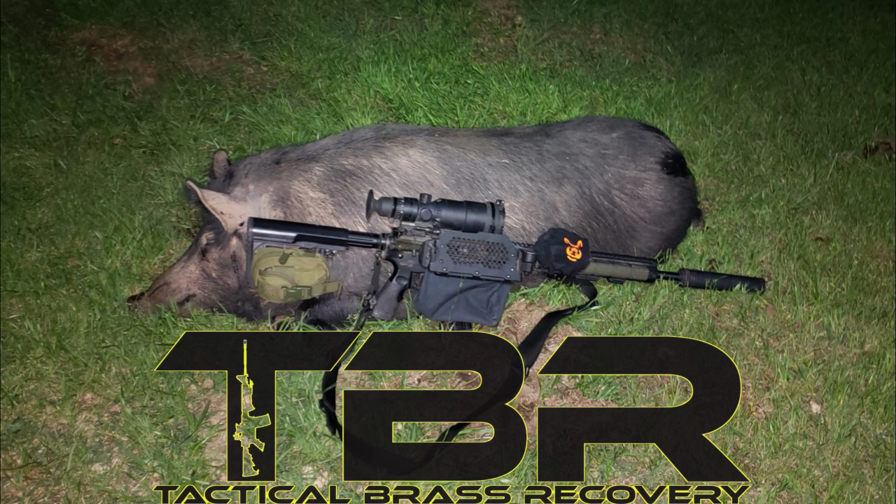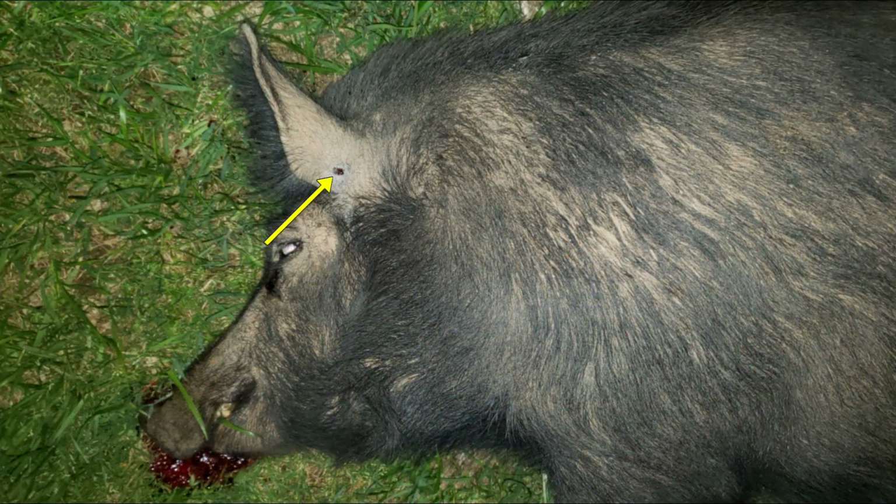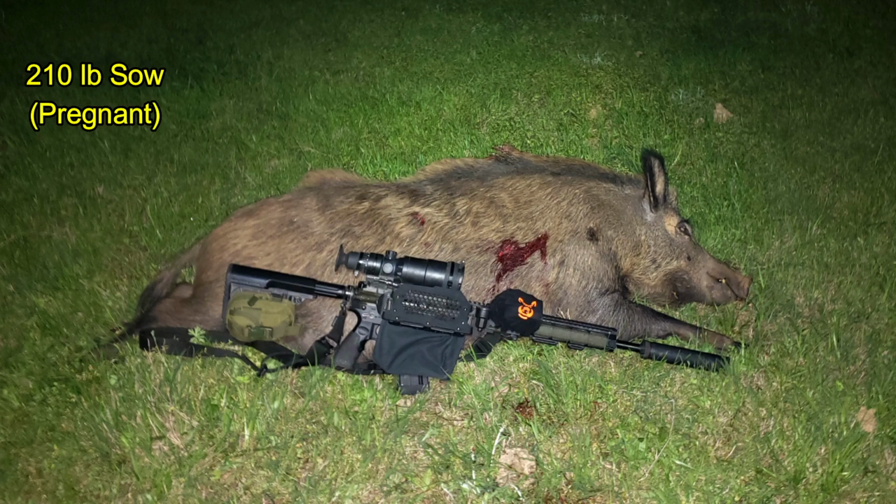Brass Catcher by Tactical Brass Recovery. The shot entered here at the ear, crossed through the skull, and exited out the other side, right here. The second sow came in at 210 pounds and was definitely pregnant.